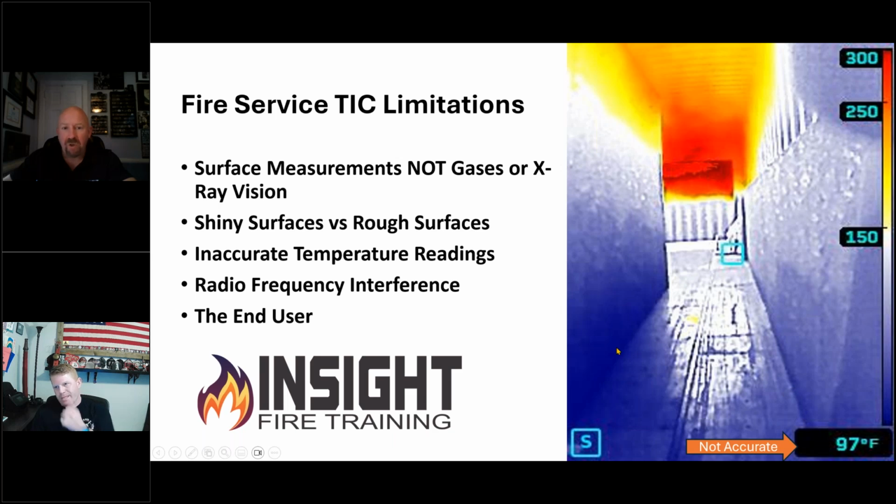And with that said, we want people to understand that we don't want you to not use these devices, but we want you to understand what they will not do. In this picture here, you see a 97-degree measurement down this hallway. We clearly see greater heat than that. But there are many things that can cause the camera to measure even the heat inaccurately, such as shiny surfaces. And Webb, how many batteries do you know of on EVs have skid plates or shiny plates on the bottom of them? Is that still a common thing occurring as well?